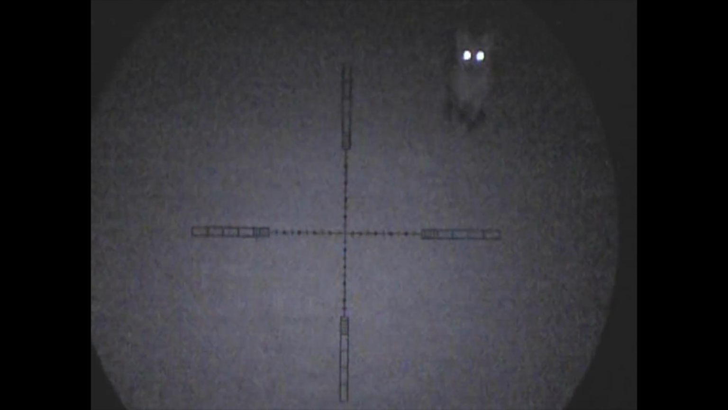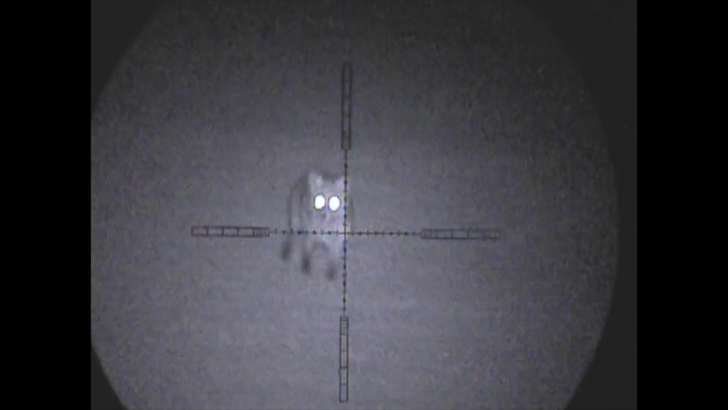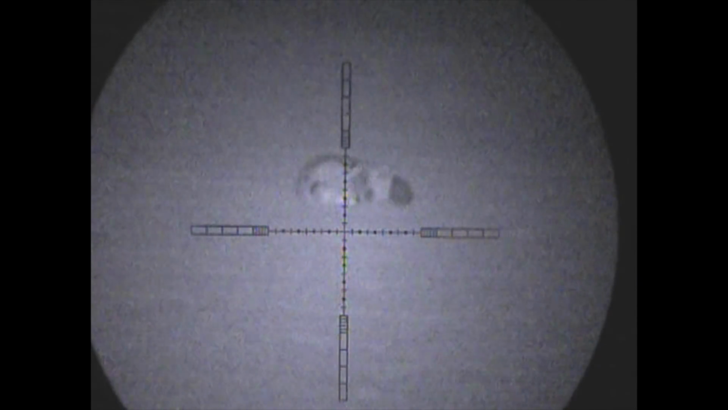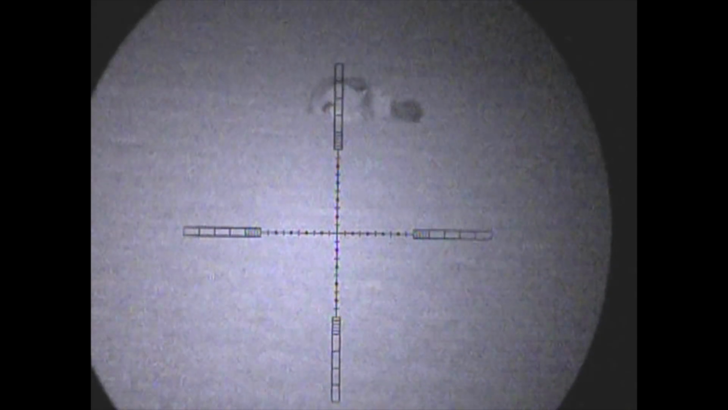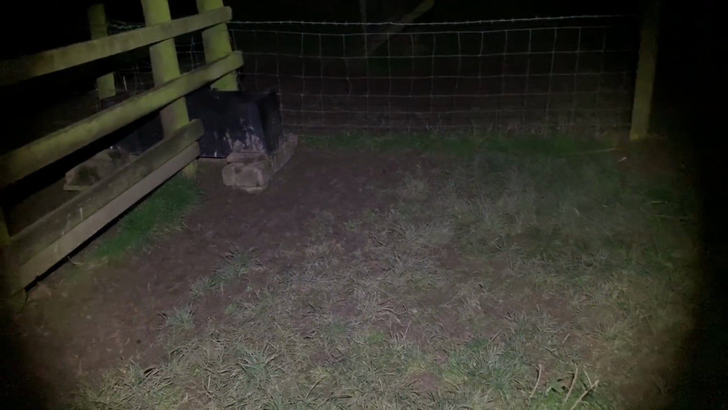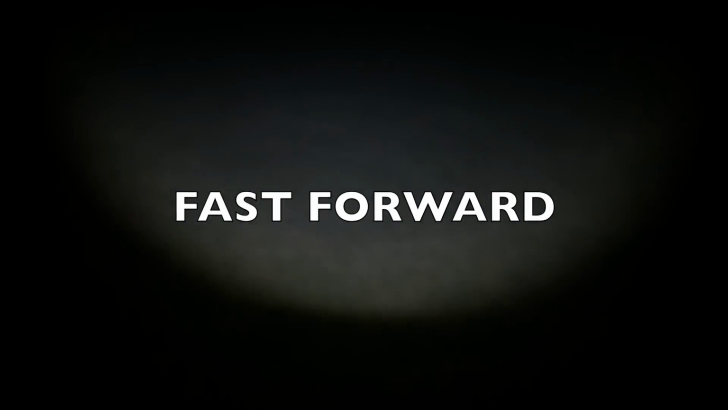It came out to the Icotec GC500 caller, but when I started lip squeaking, it came in like an absolute steam train. Boom, and that's one chunky monkey down. Stood in the corner of the paddock here, in the farm shop. 1, 2, 3, 4, 5, 6, 7, 8. Yes, okay, Robin, I think we can all count, so we'll just quickly fast forward this bit till we get to the fox, which was actually about 80 yards.